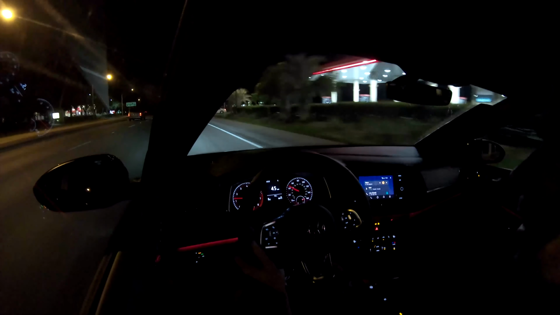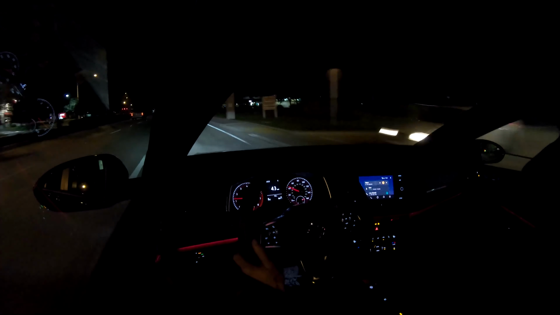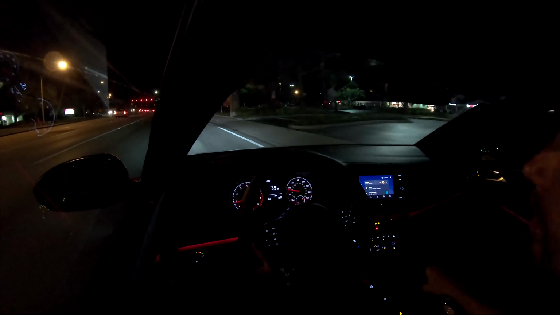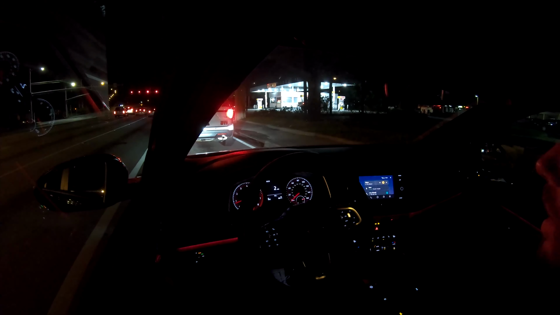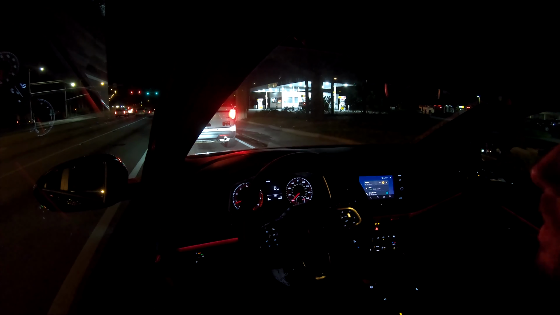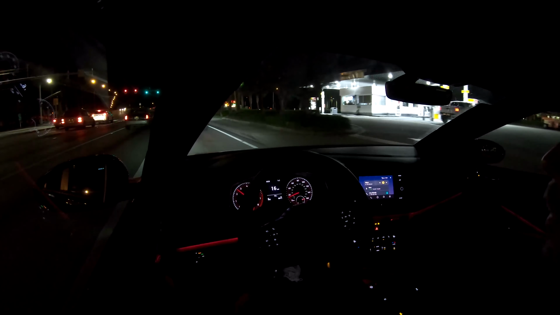The engine noise is a synthetic engine noise. It comes through the speakers of the car, because the car is quite quiet, especially being a compact, decently priced car. It's nothing too expensive or crazy, but for a car at this price point, the noise level on the inside of the car is very good. You can hold a conversation at highway speeds and barely hear any outside road noise.